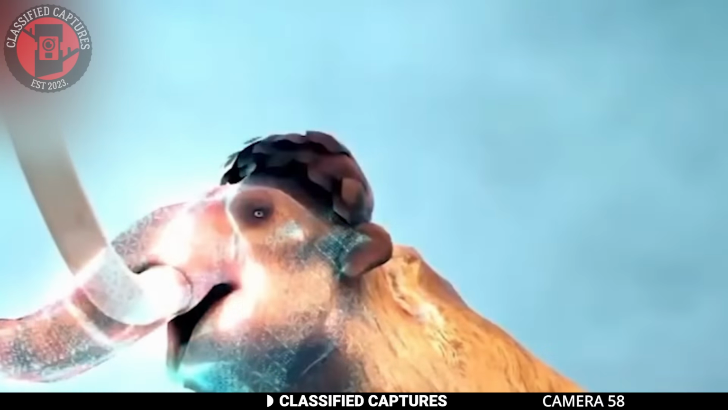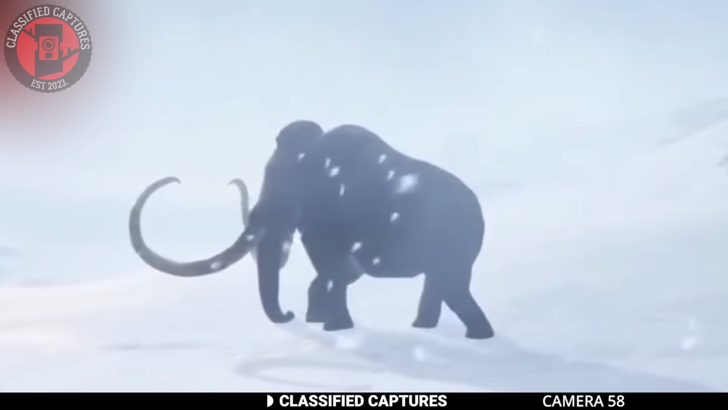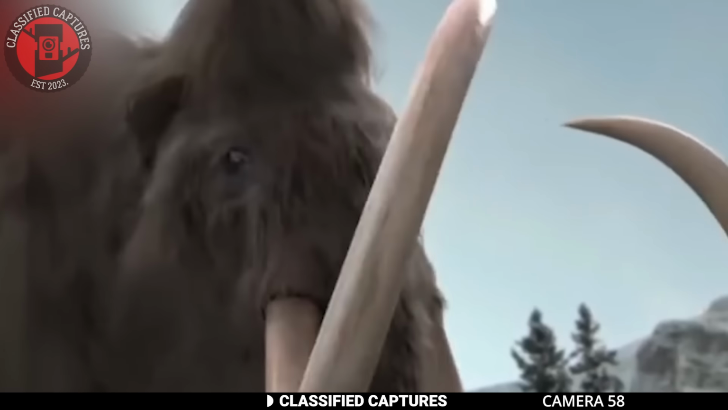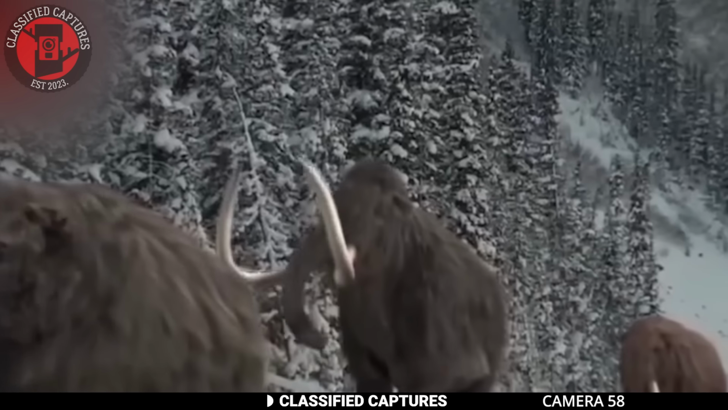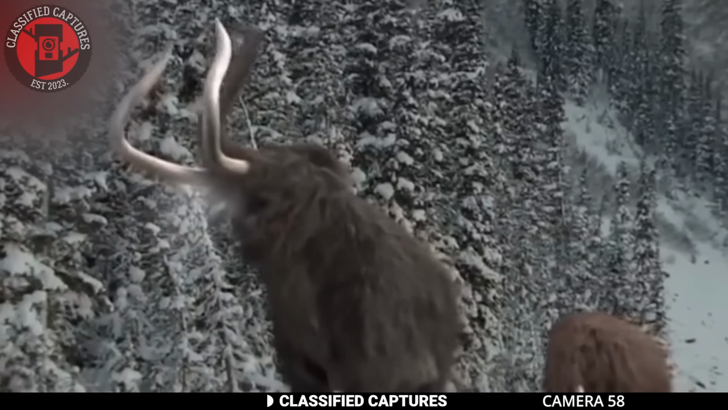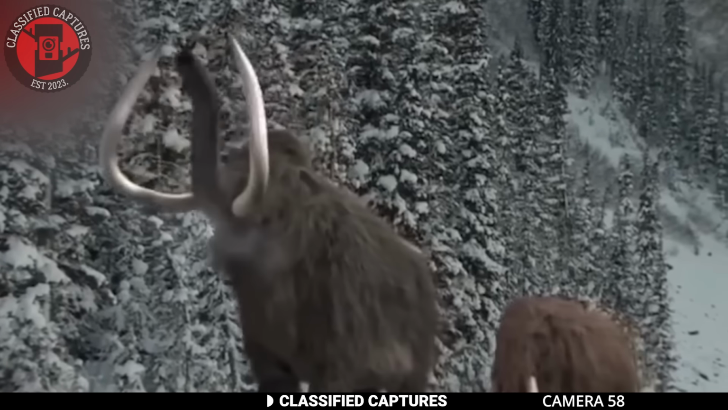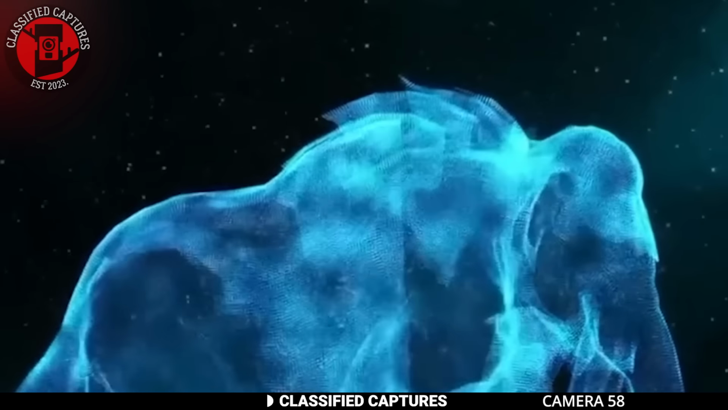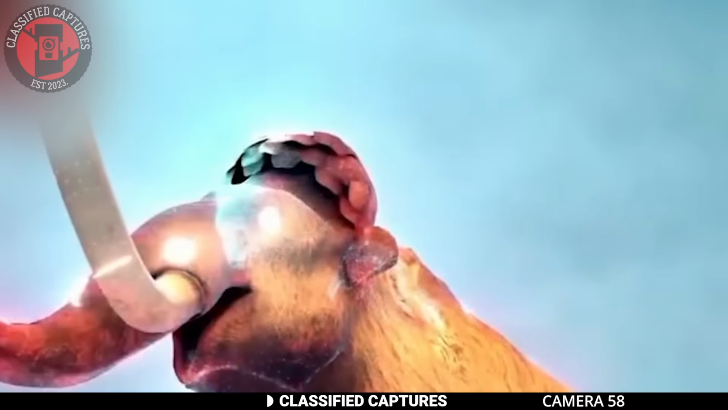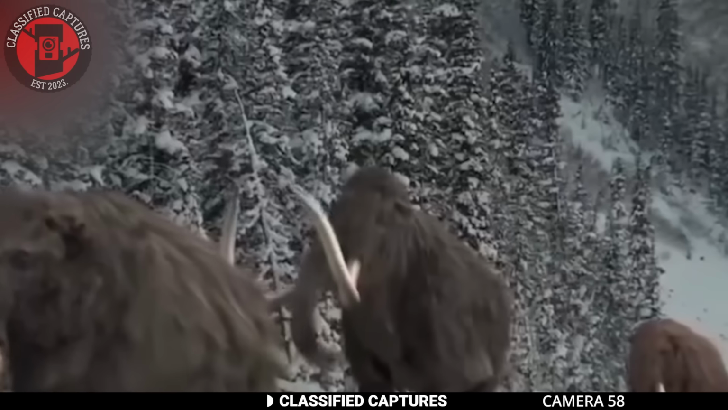It's fascinating to think about the potential of scientific advancements in resurrecting extinct species, but it also raises some big questions. Were these massive creatures ever meant to coexist with humans? What will happen when we start to bring them back? Are we prepared for the consequences, or is this just another case of science pushing boundaries without fully understanding the implications?